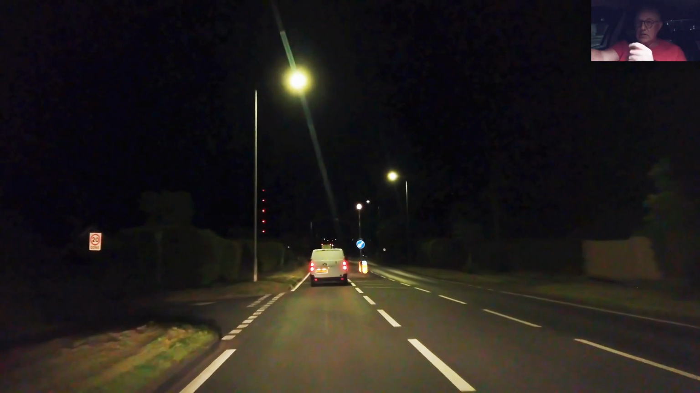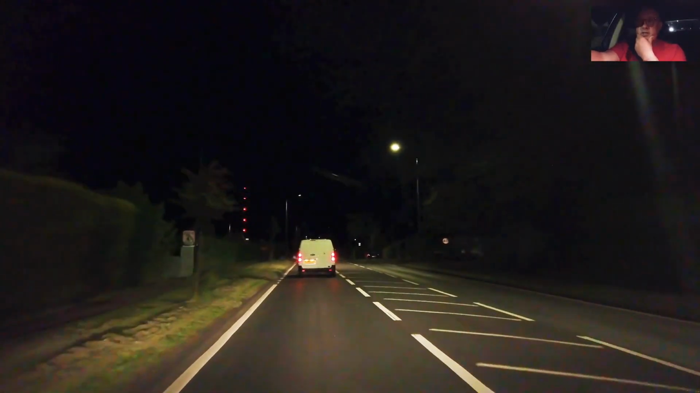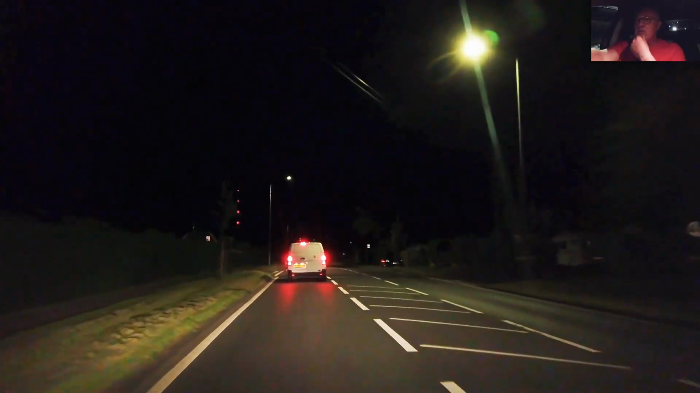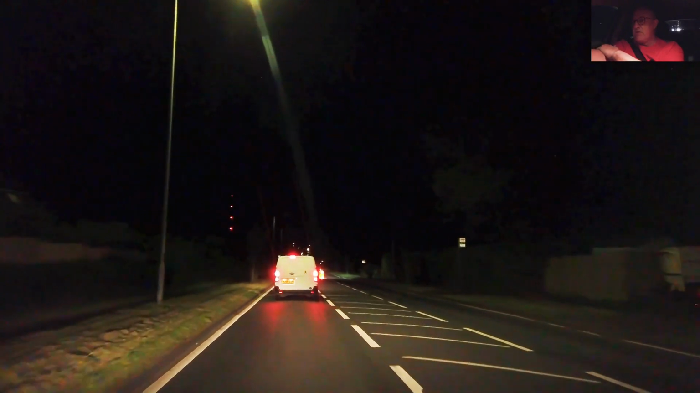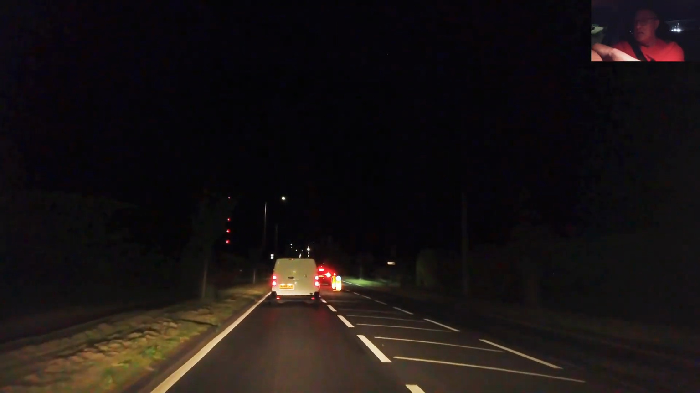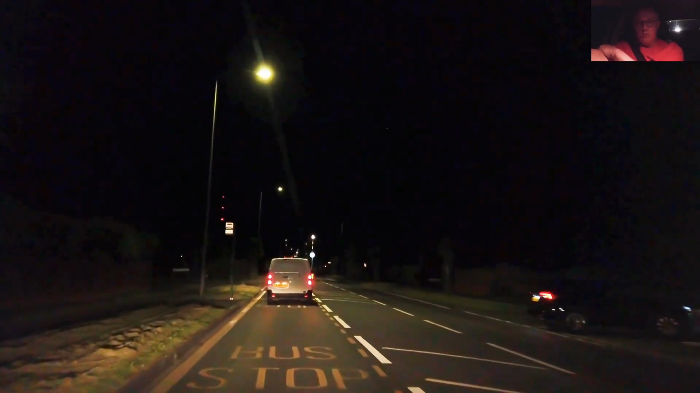Obviously this traffic is detoured, but no pedestrians, no cyclists, no fear of doors opening and all that kind of stuff. Like, driving is so much easier. I was going to say much more pleasurable.